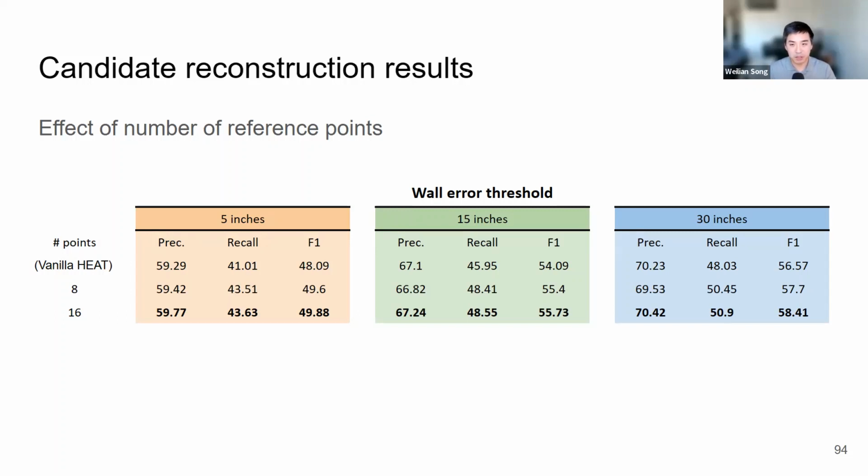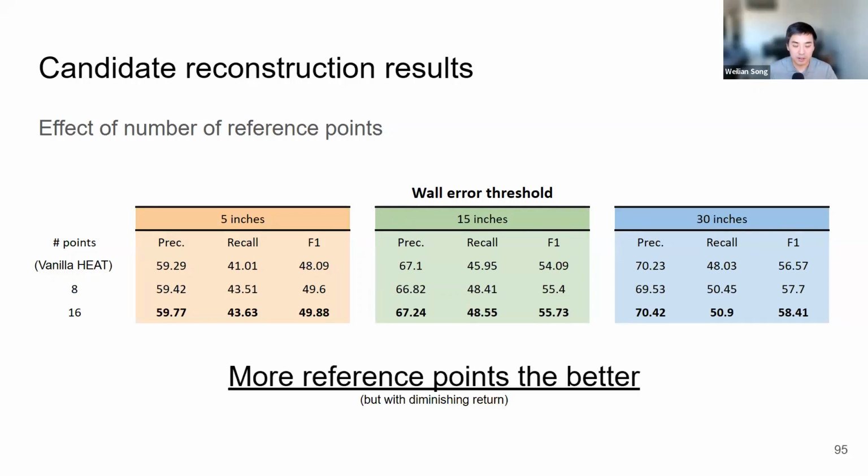The metric we're computing here is the precision and recall of edges at different thresholds. What do we mean by that? If we have a predicted wall, we consider it to be correct if each endpoint of the wall is within a certain threshold of a ground truth wall. It could be 5 inches, or we loosen it up to 30 inches in this case. The trend we can see is that more reference points is better.